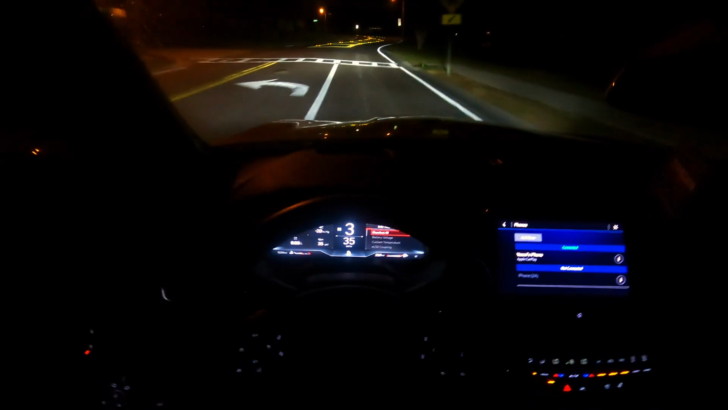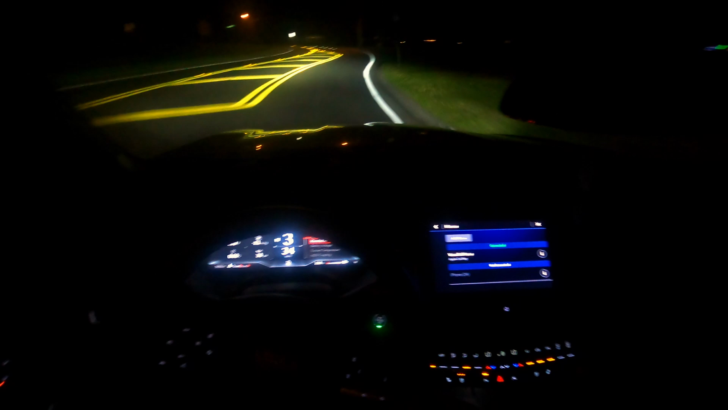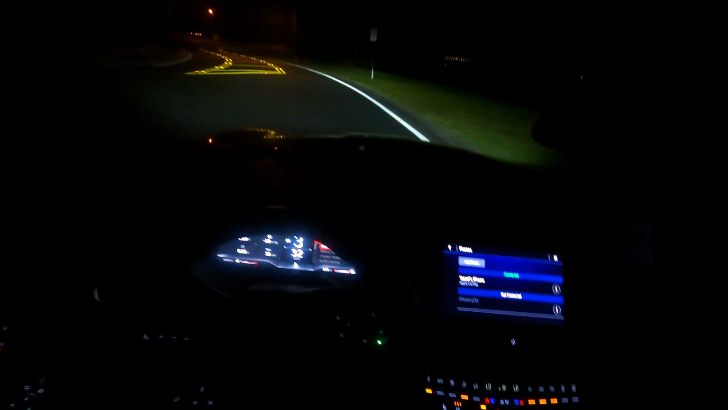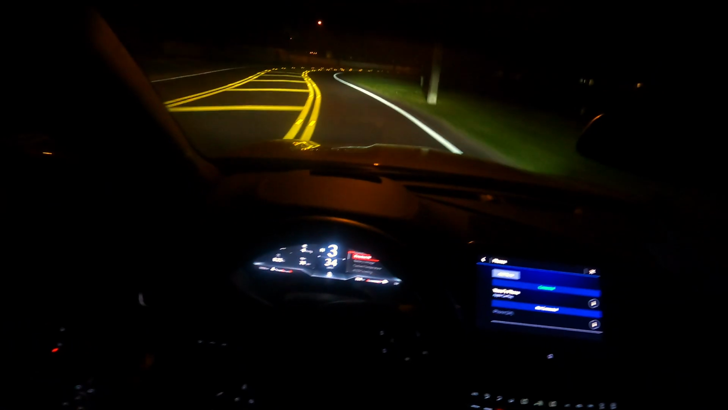I don't know if you can hear it through the camera, but this car does a lot of pops and bangs. And if you actually redline first gear, it does almost like a... I don't even know how to explain it. I'm gonna try to get it in the video.